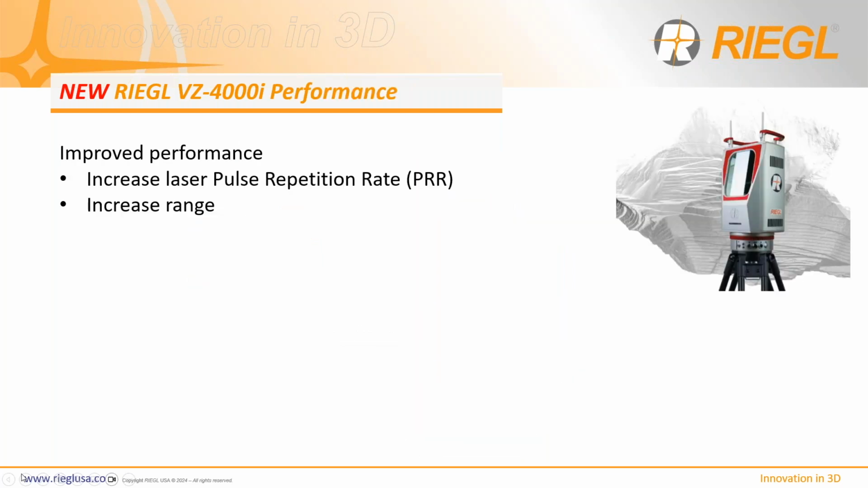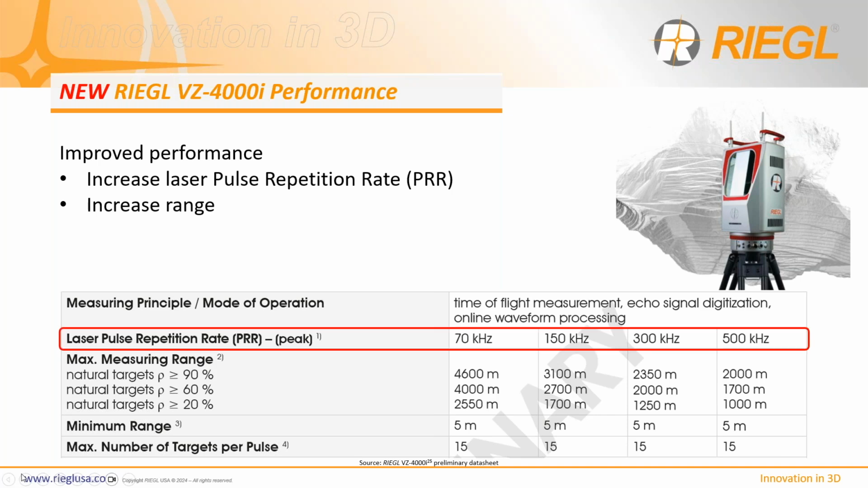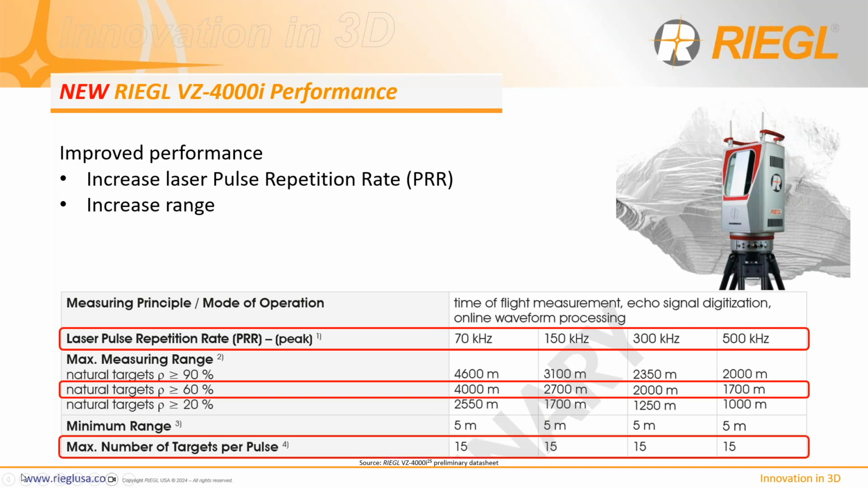Moving on to some of the performance: an increase in laser pulse repetition rate, and also an increase in range. The previous model, the VZ4000, only scans at a max rate of 300 kilohertz. This is a 200 kilohertz improvement on the VZ4000i. There is also an increase in range up to 4,600 meters at 90% reflectivity natural target, and 4,000 meters at 60% reflectivity of natural targets.